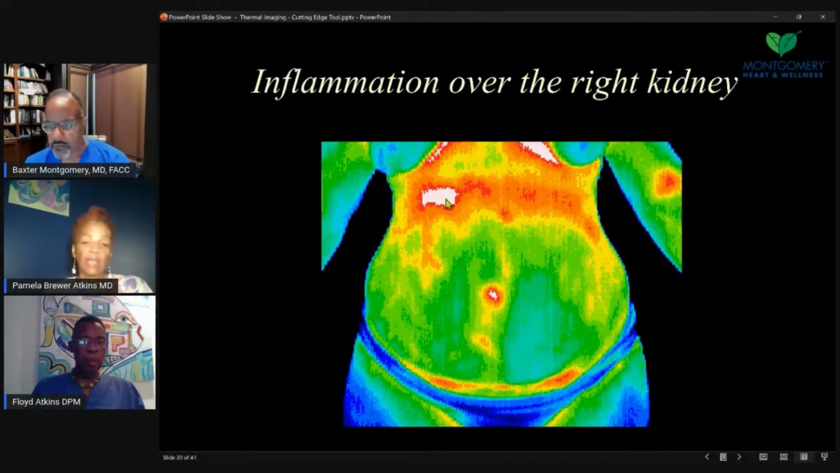thermography, because nothing was seen on x-ray, they found out there was inflammation of the kidney area, and they saw the most inflammation actually from the front. Sometimes you'll see it from the back, on the back view. And so this person had a kidney infection. That's inflammation too.